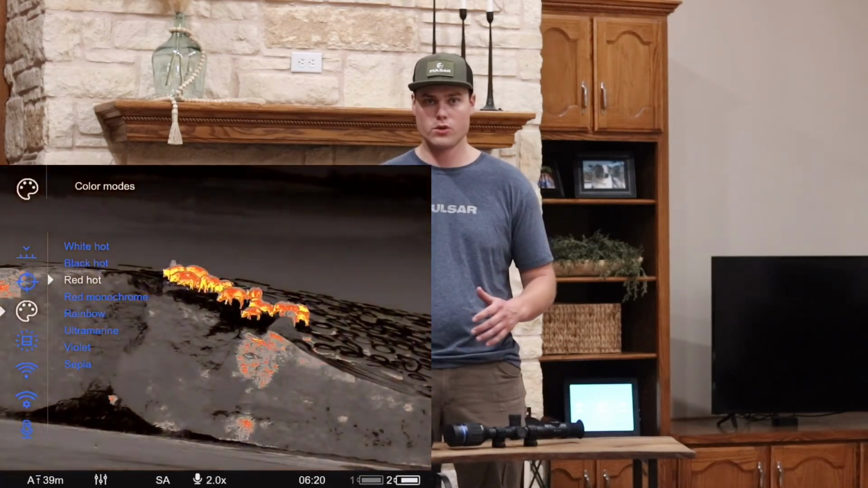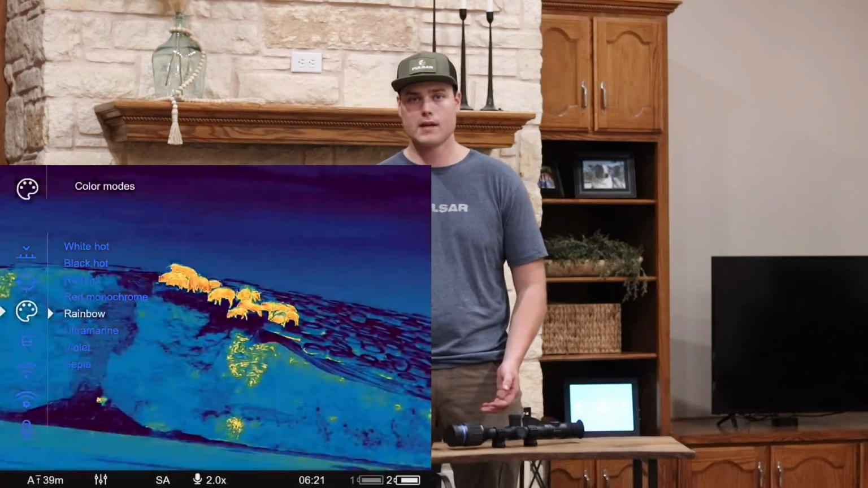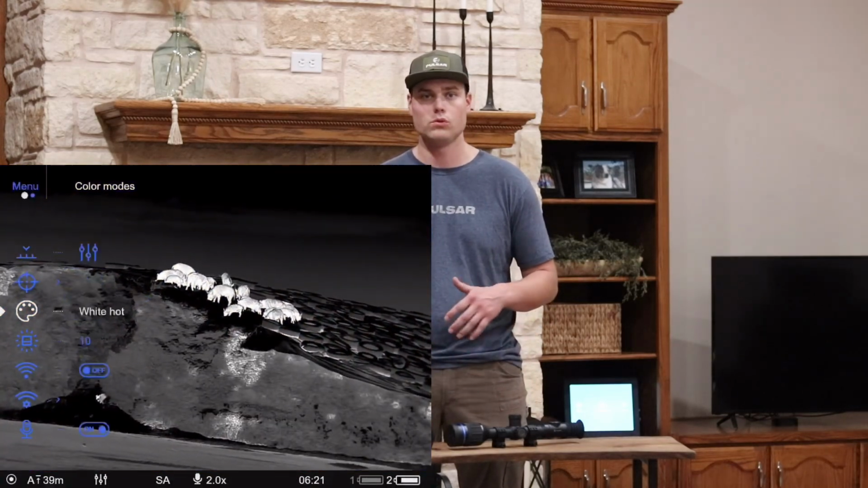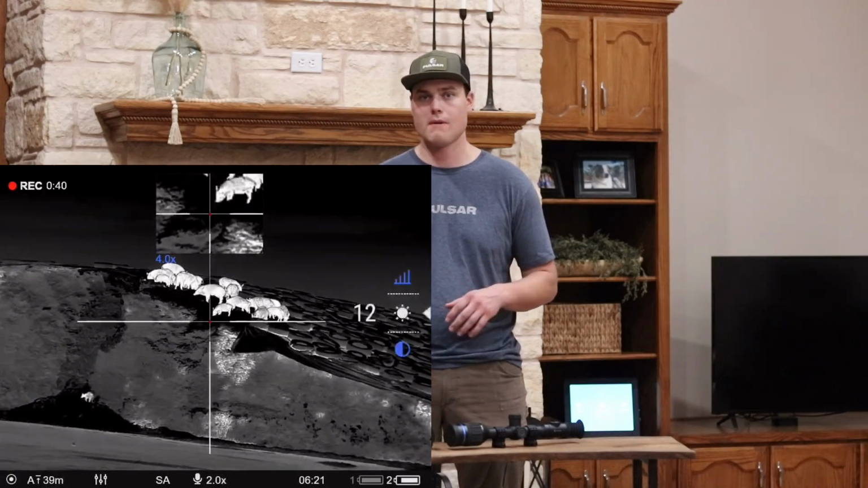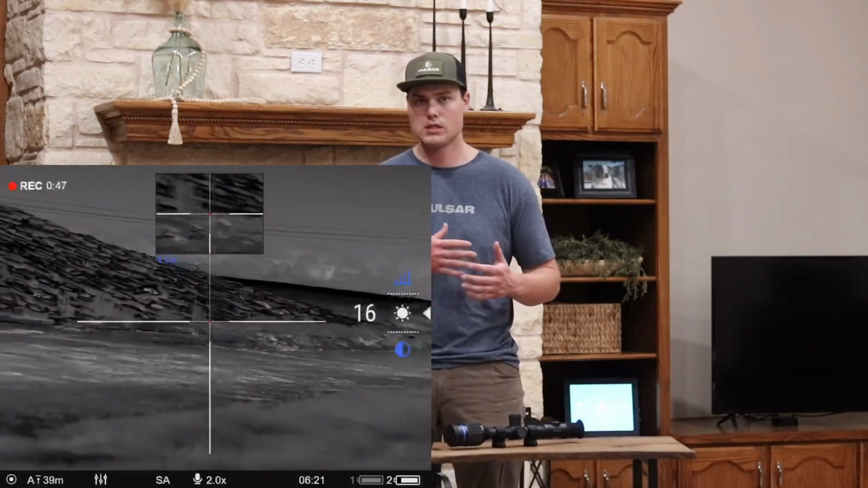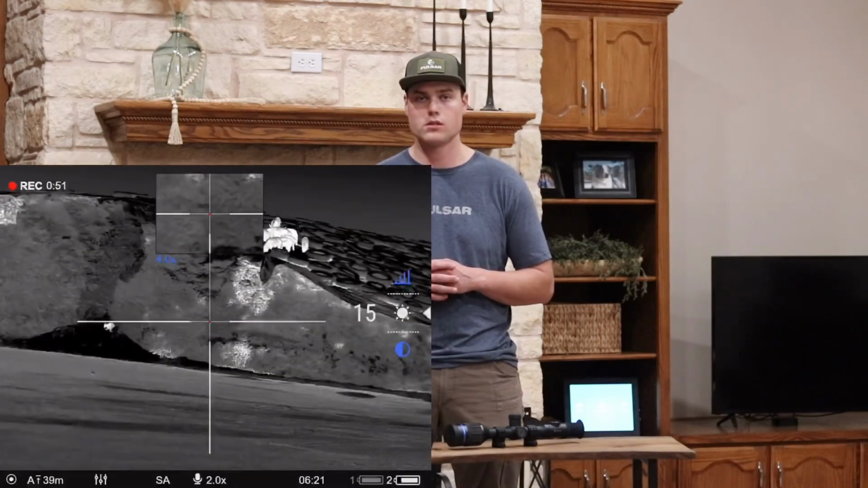So just to run you through, this is the XP50 version. Base magnification is 2 to 16, so you really get a nice wide field of view. It's going to be similar to the Trail 2 XP50s. All that XP50 is going to be in that same magnification, which is really nice when you're pig hunting. You get a real nice wide field of view. Really can see things coming across quite easily when you're making run-in shots.